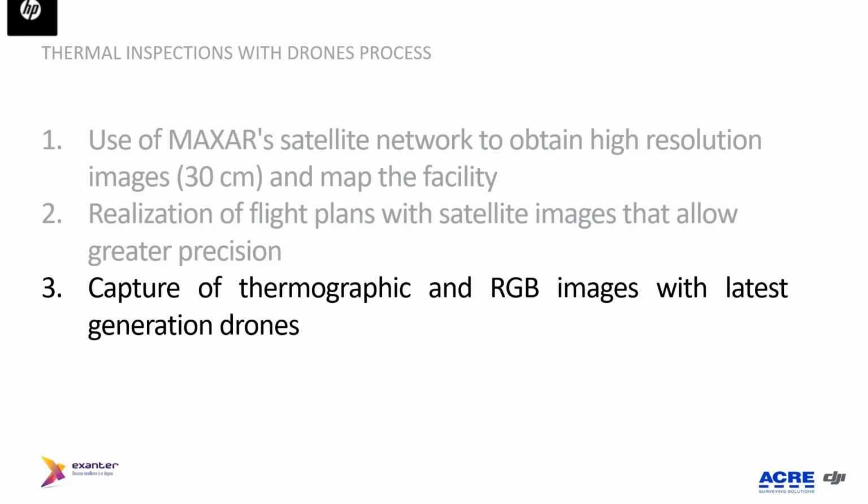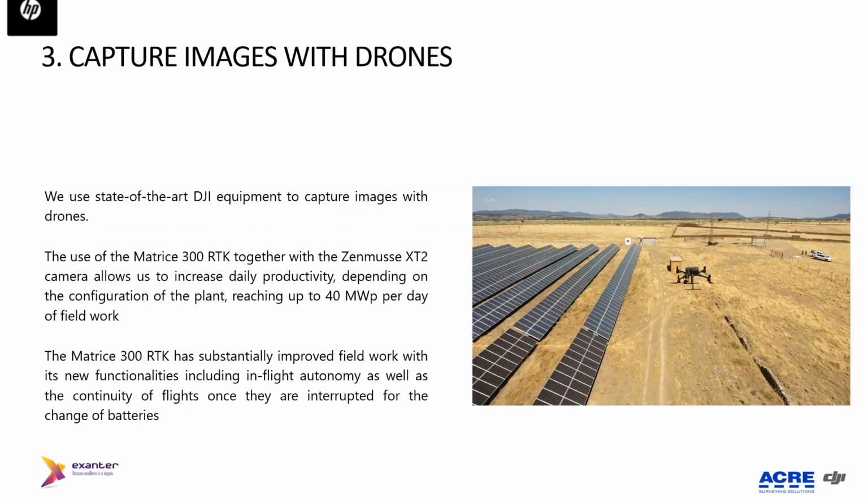So we have the inventory of the site and the flight plans, and now we have to go to site with our pilots to take the thermography and the RGB images. We have used many drones, and we always try to use state-of-the-art equipment. In the last few months, we have been using this Matrice 300 RTK.